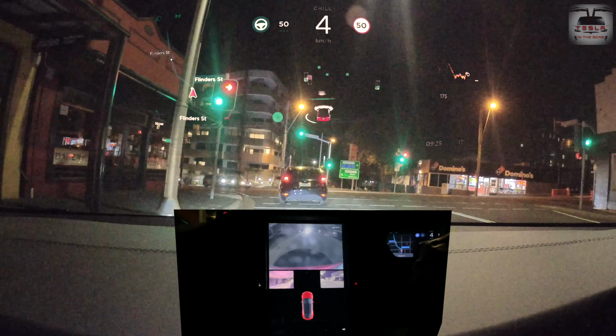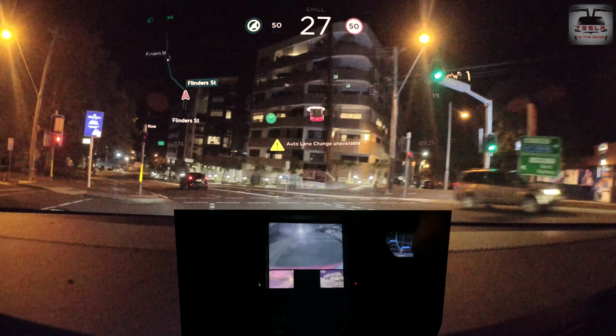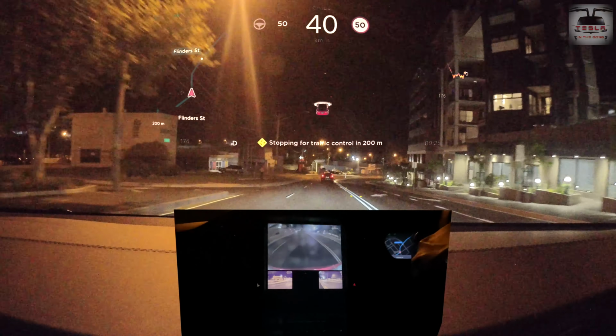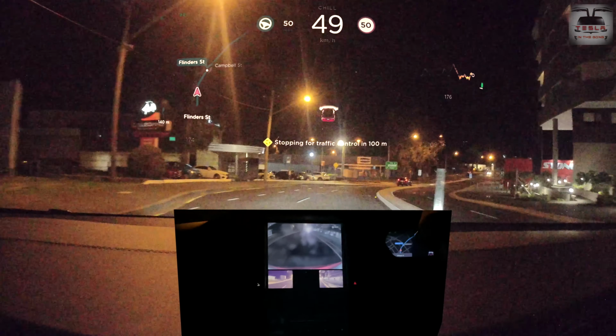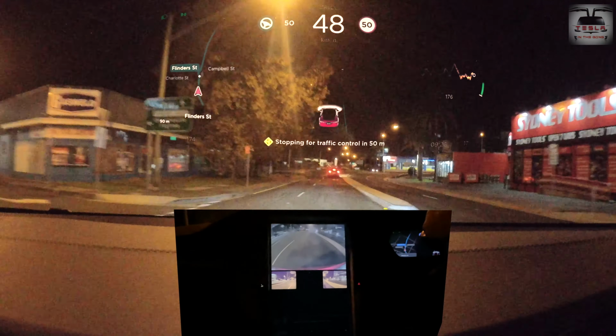Now, let's take this left. I doubted that the car will go forward, but I'm going to still nudge. Okay, there is a lane. Wow, this is great. This is great. It asked me to take over just at the very edge because that lane marking did not go all the way to the road itself.